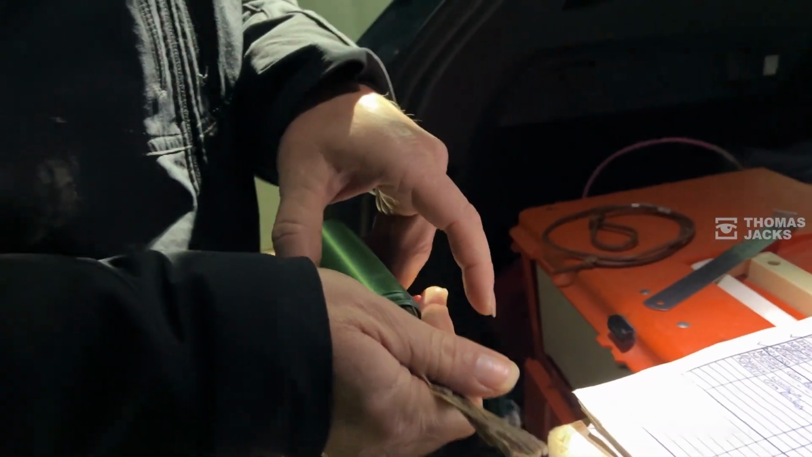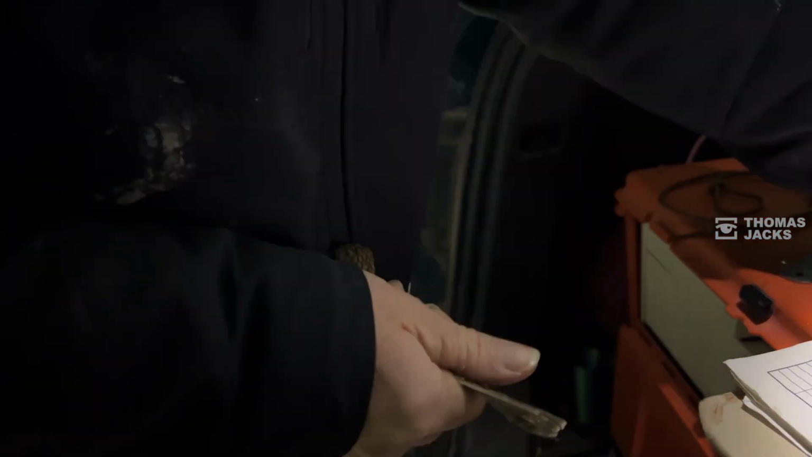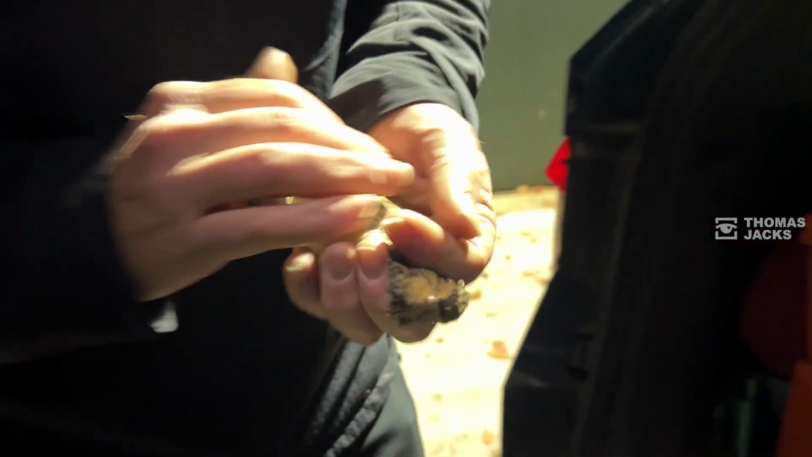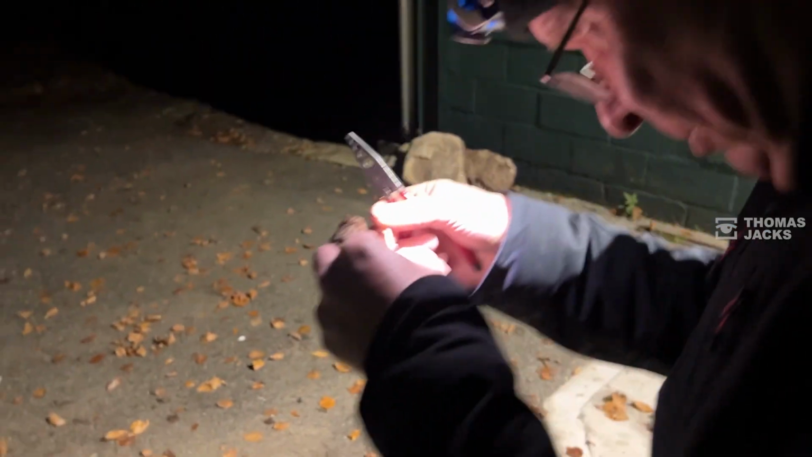They do a complete molt. Every Corn Bunting does a complete molt, change every feather, so we can't even look at differentiating ages or anything. So all I can tell you is it's a Corn Bunting. And what we'll do, I just want to tie this ring up.